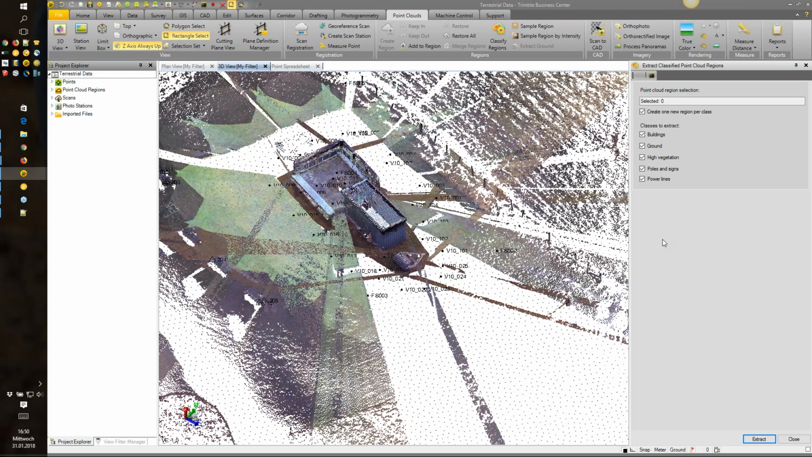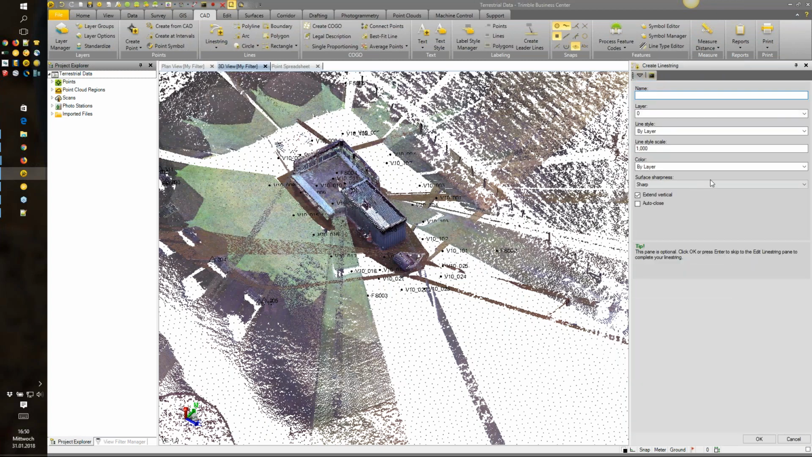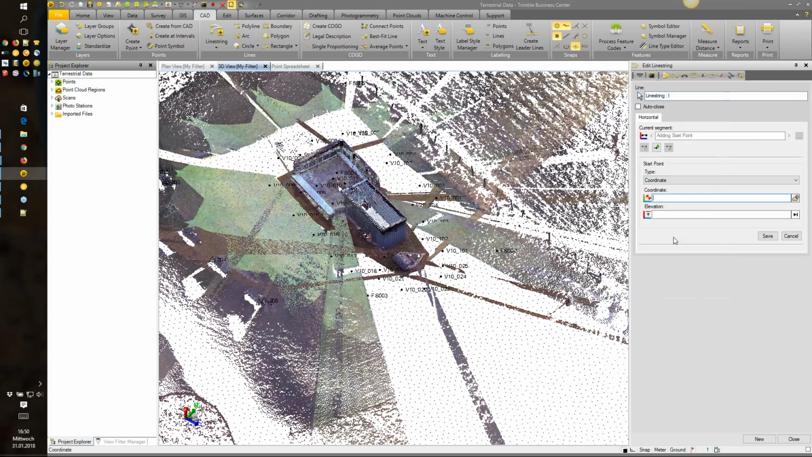Another tool that is worth mentioning is the semi-automatic smart pick extraction tools. And Stephen, if you wouldn't mind, you don't have to get into it too much, but can you go into the CAD tab? Sure. And click on line string. And just click through it. You don't necessarily always have to name your line string. So click OK. Yep. And then you'll notice on the right of the coordinate box, there's a little cloud icon with a little target. If you click on that, Stephen.